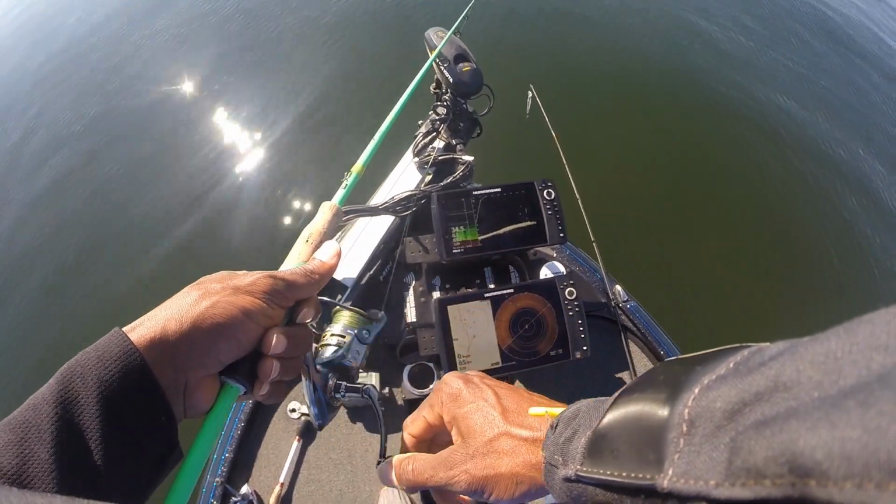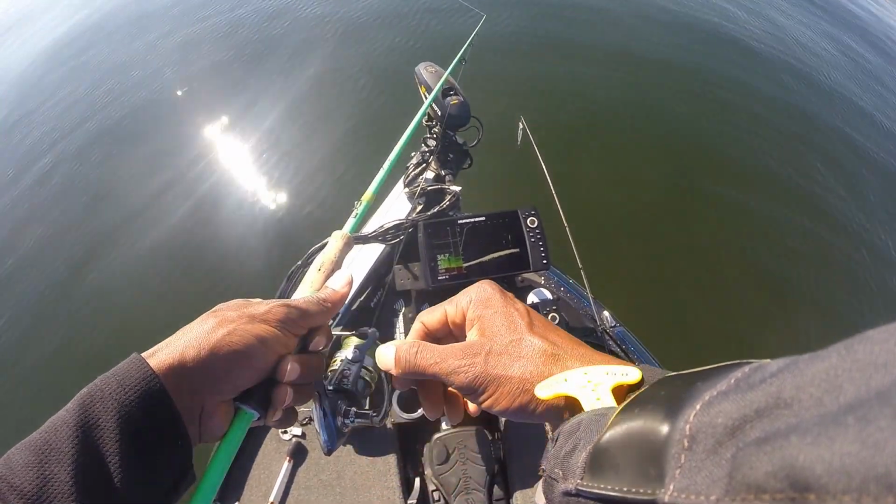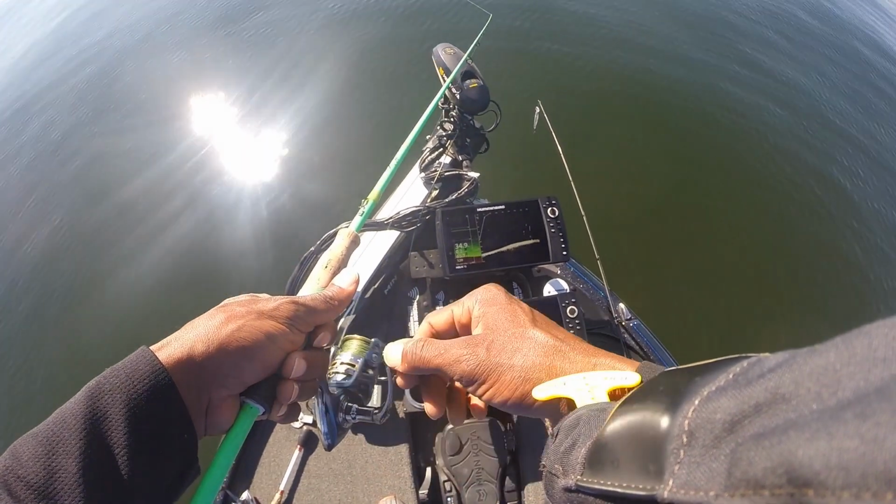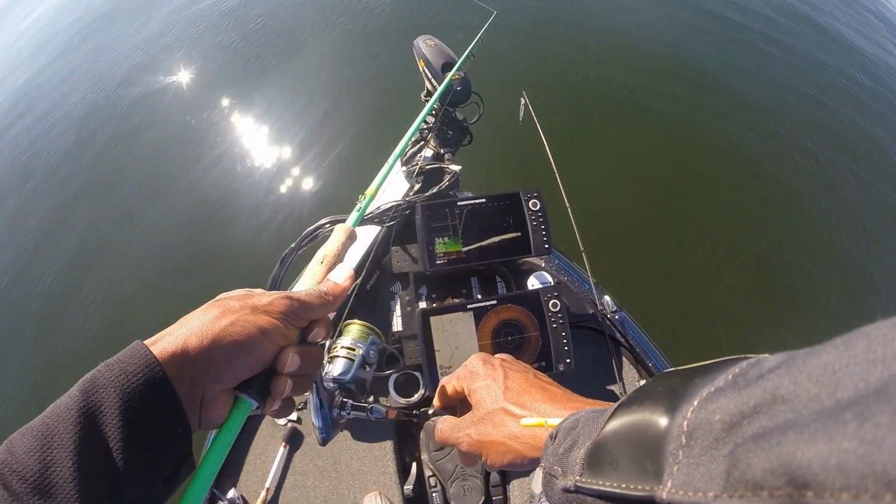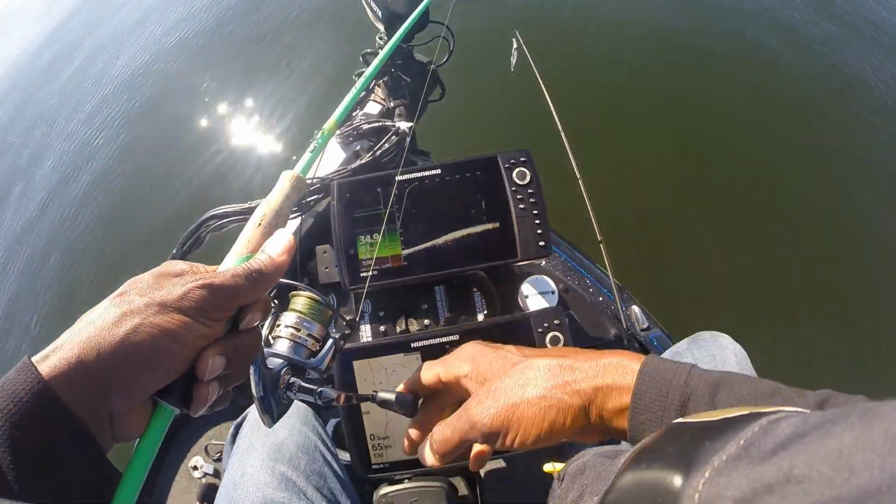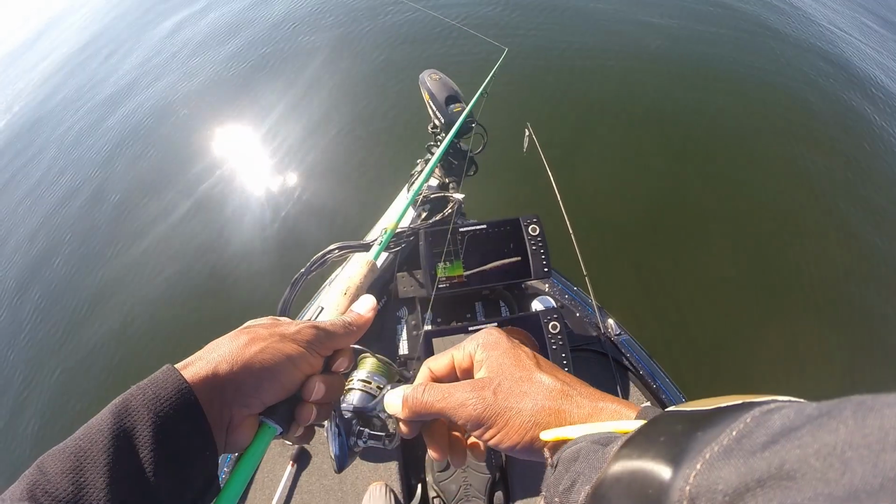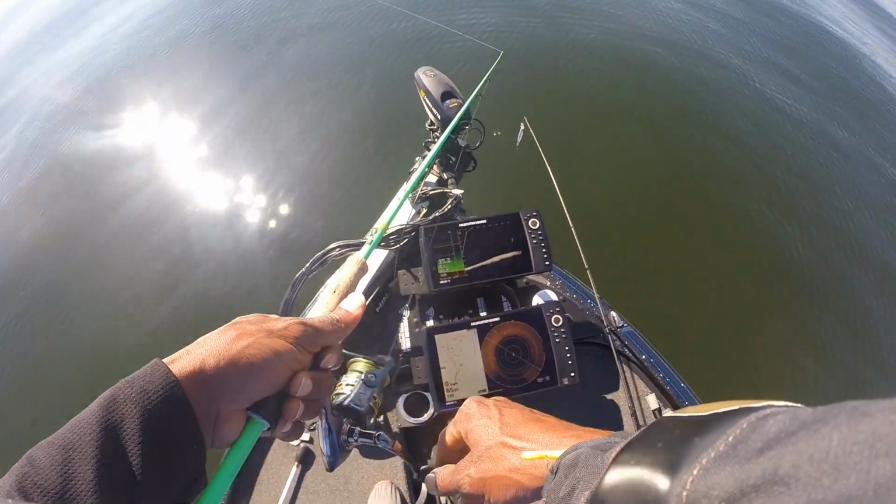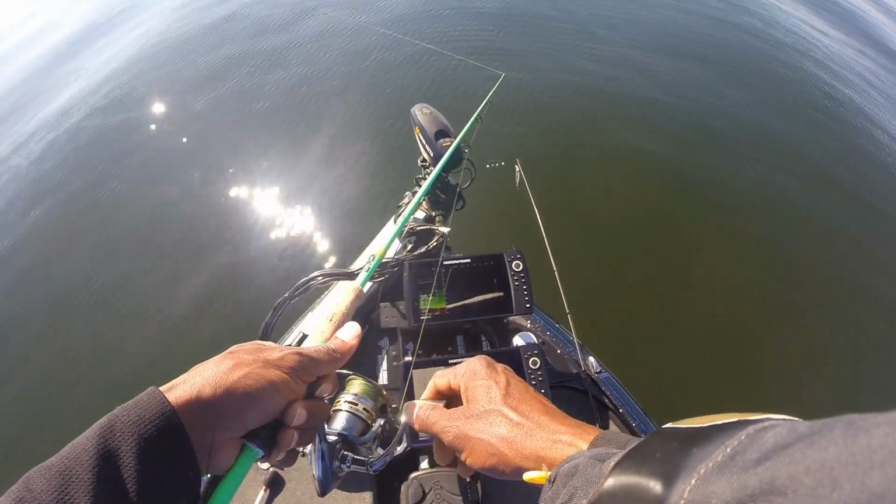All right, just got a hit. Stop it for a second, speed it back up. First one I missed it, but you can see all those fish right there. They're about 70 feet out.